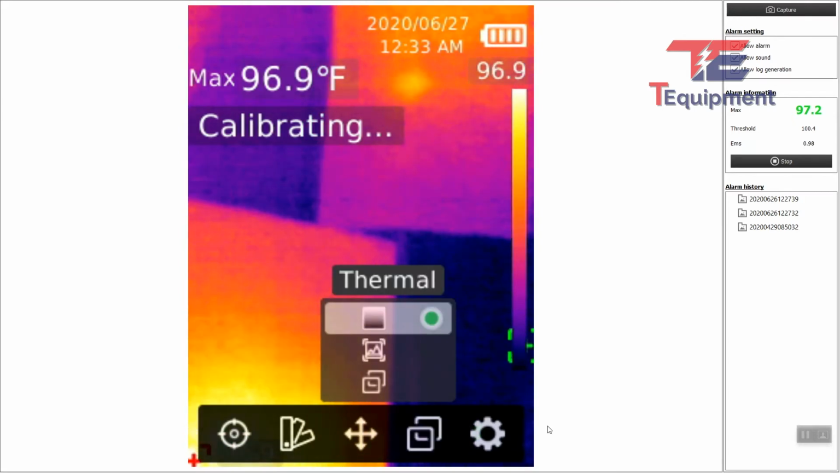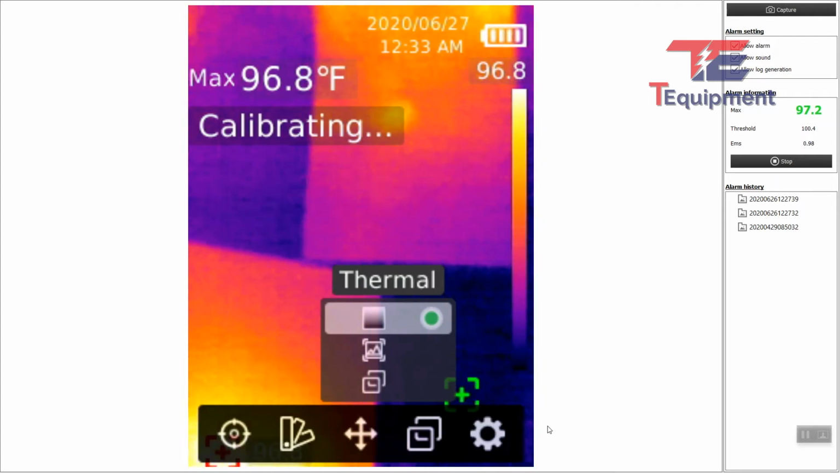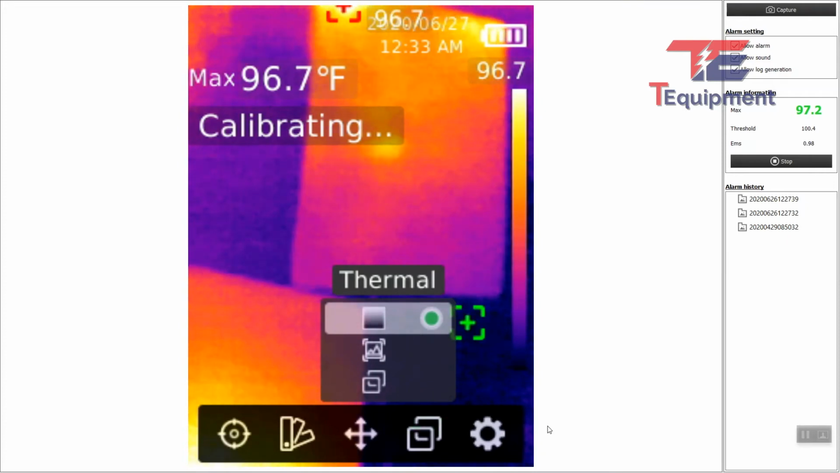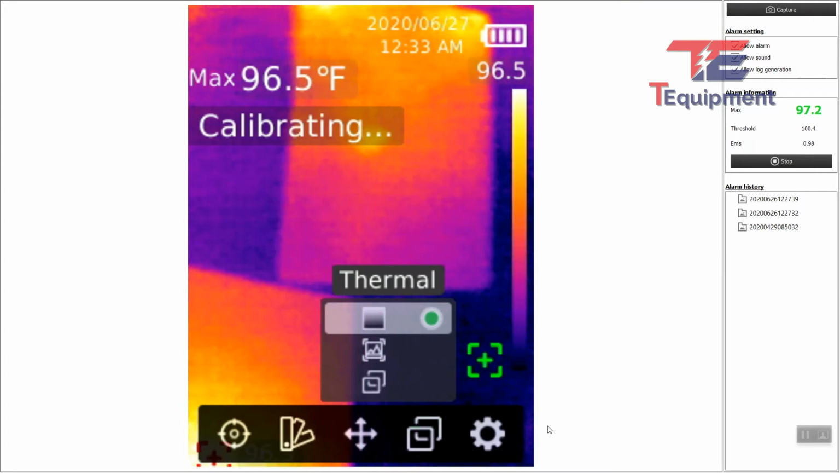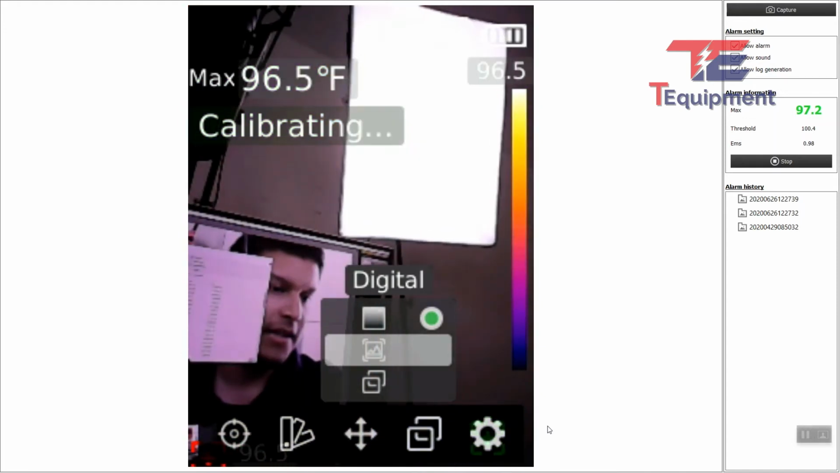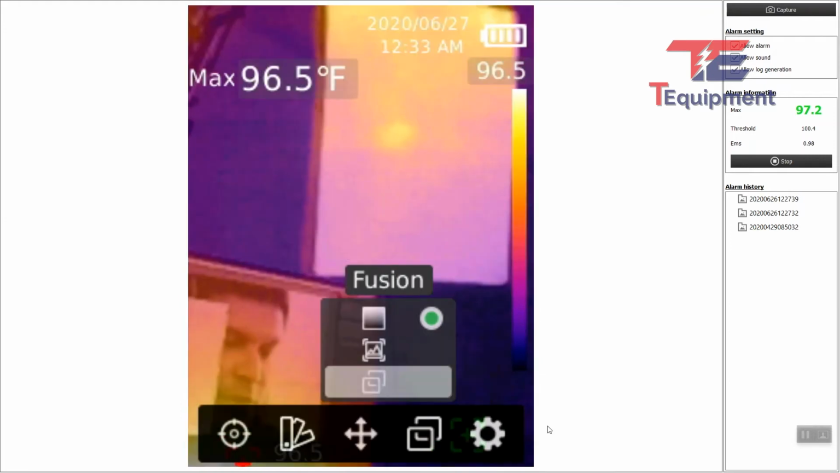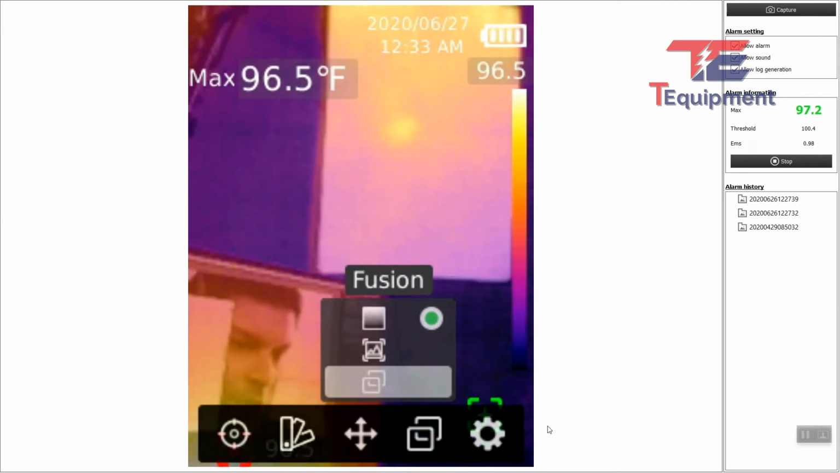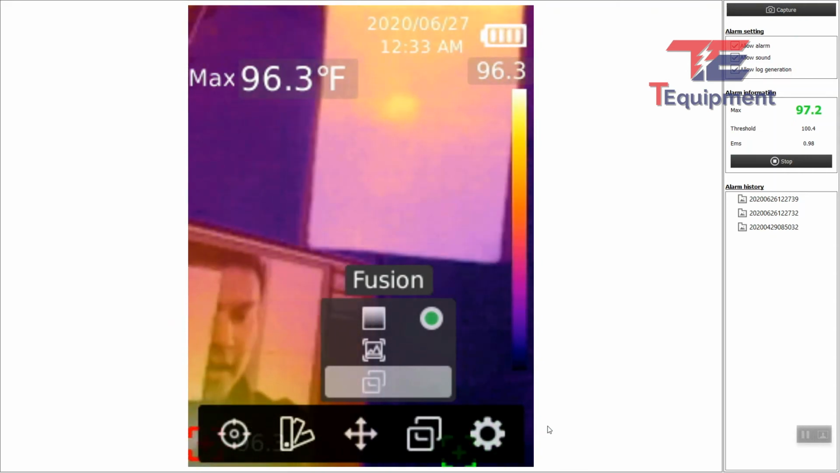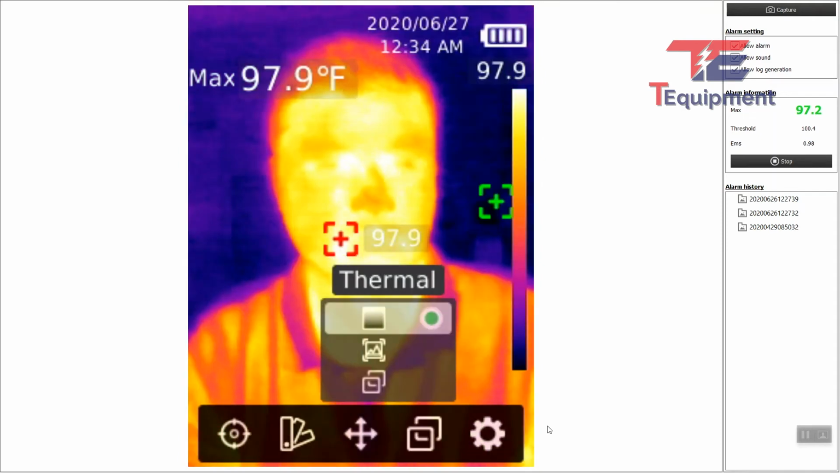Image mode, this is actually very interesting here. So in this case, I will actually switch between these. I'm pointing at one of the studio lights here. This is on purpose so that it doesn't scan my face or create some issues with warnings. Now we go into digital mode. You can kind of see how you can see the computer and the studio light here. You go into fusion, which is a combination of both. I like the fusion setting. Let's go ahead and see how that looks with this actually pointing at my face here.